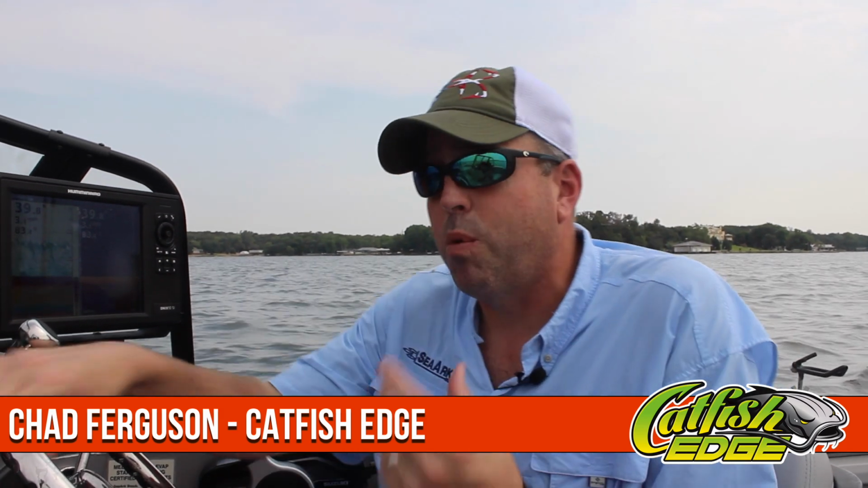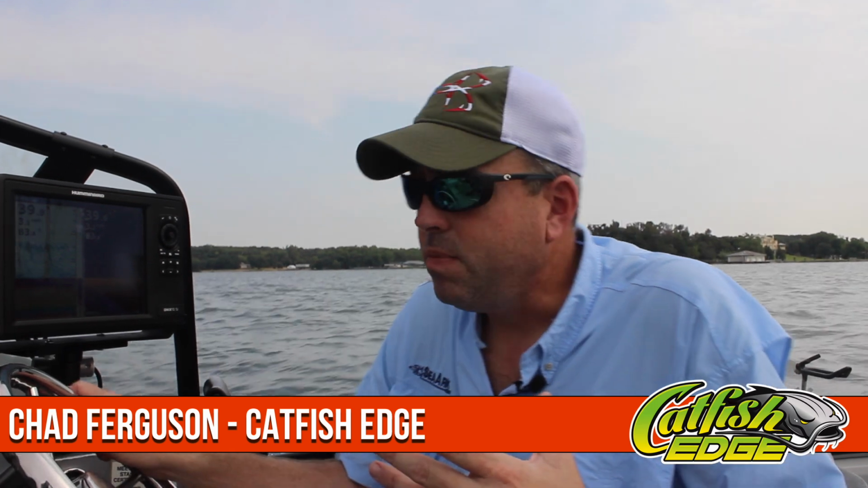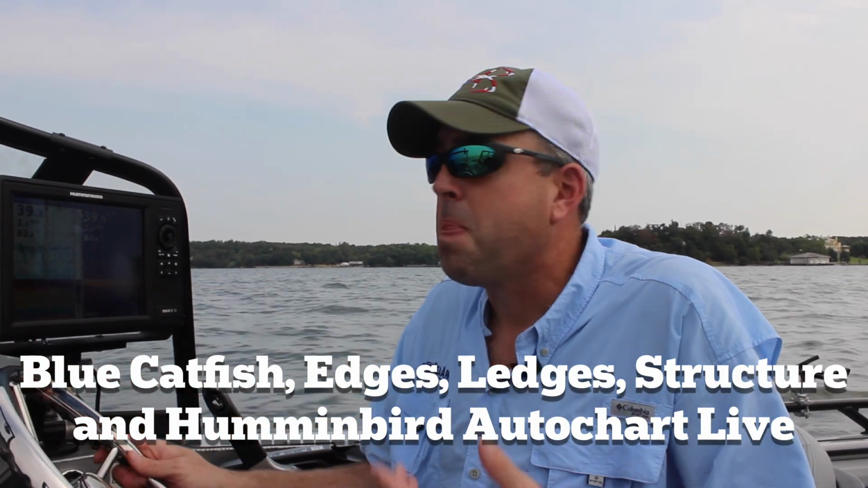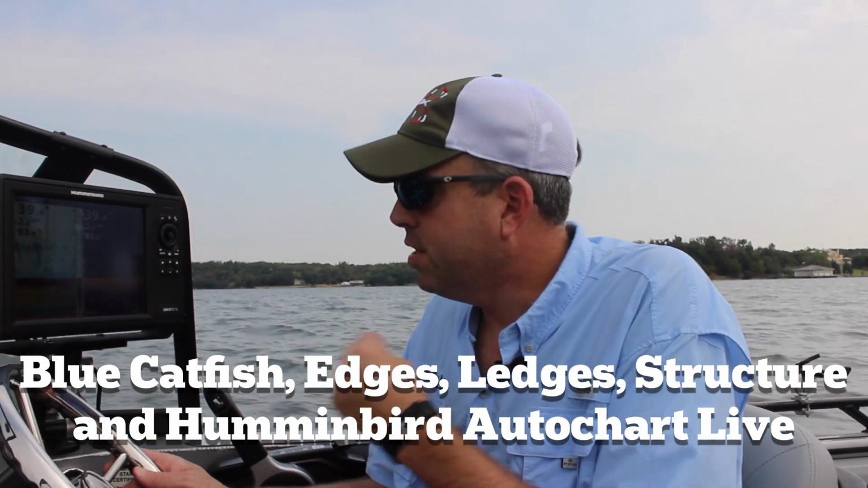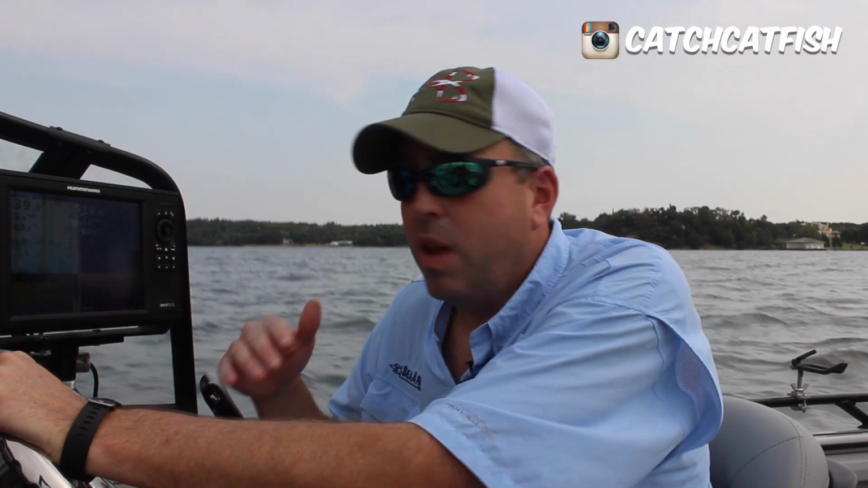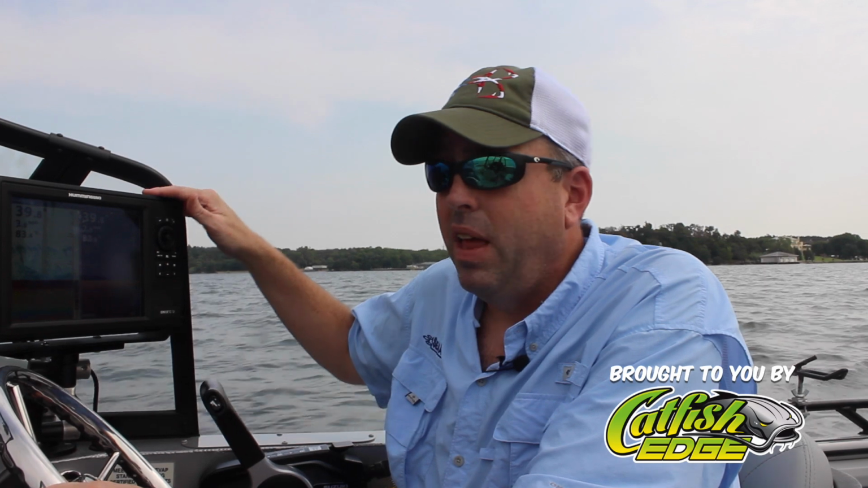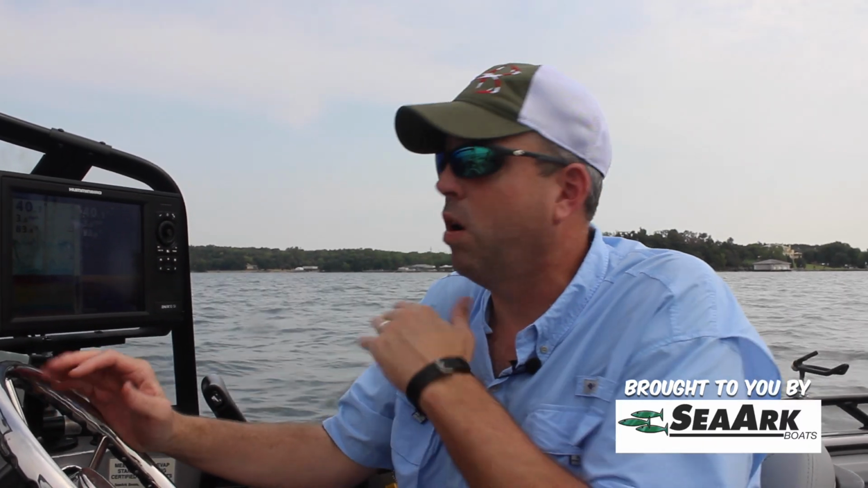One of the tools that I rely on really heavily is the GPS and the cartography mapping. There's a lot of different options out there. Navionics and Lakemaster are the two primary ones. I actually use both chips, but I run the Lakemaster chip most of the time. The reason is that when you integrate the Lakemaster with Humminbird and iPilot Link, you get a tremendous amount of features that only work with that Lakemaster card that are very useful.